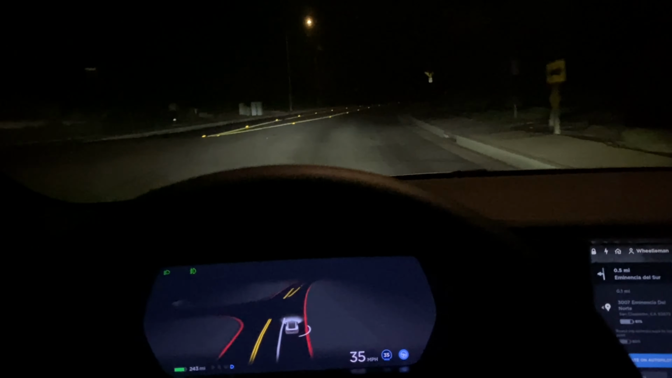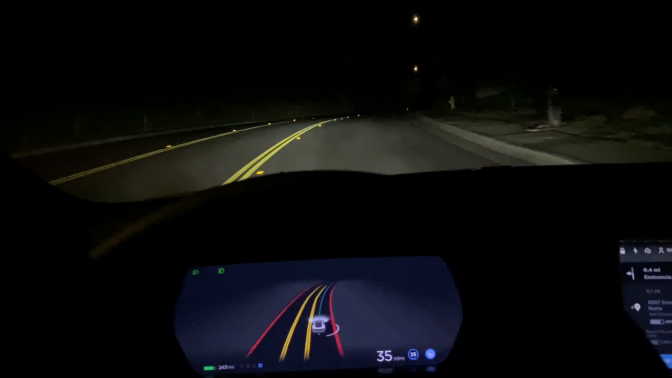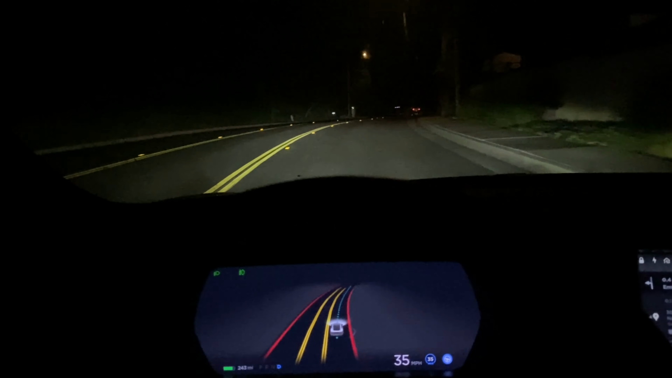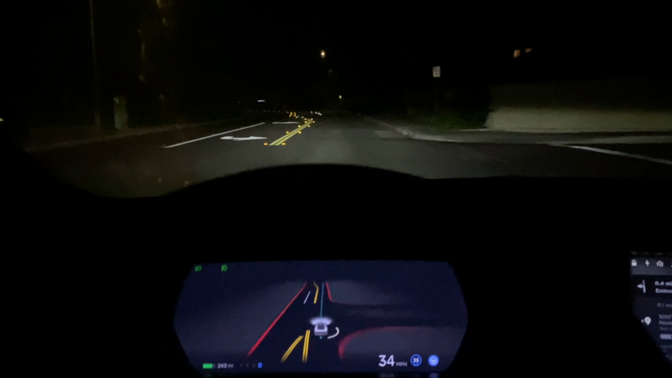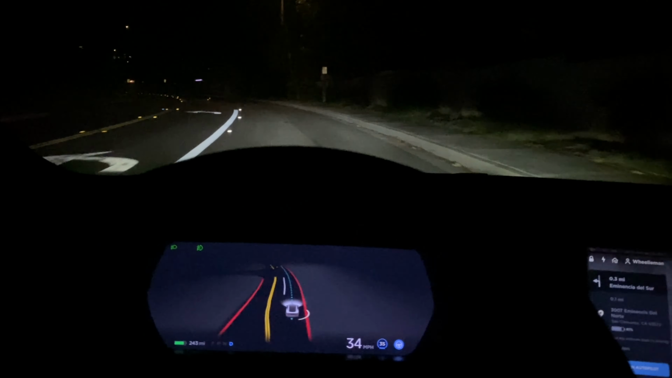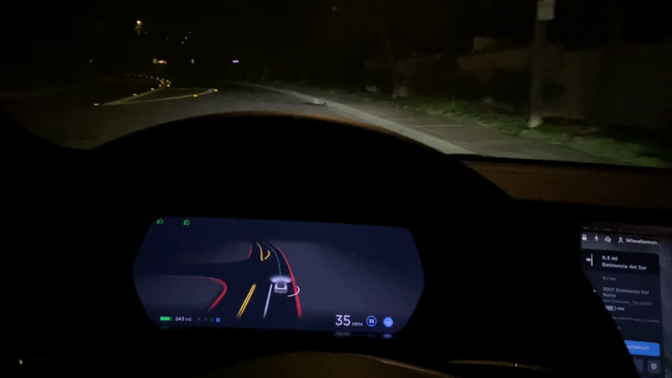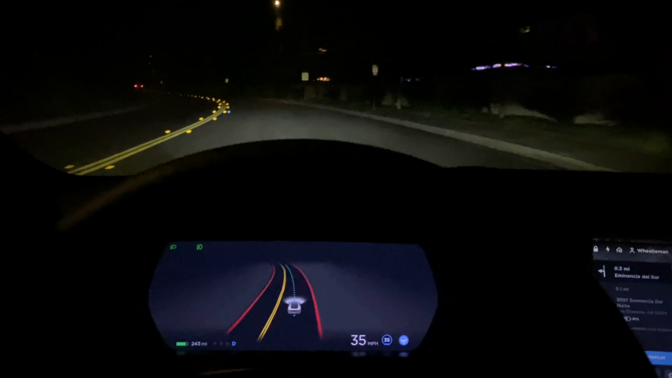Nighttime driving can be a little more difficult for full self-driving, just because the conditions are a little more difficult to see in for the cameras, especially if there's any haziness or dirt on the cameras. It just makes it that much more difficult. But so far it's doing pretty well.